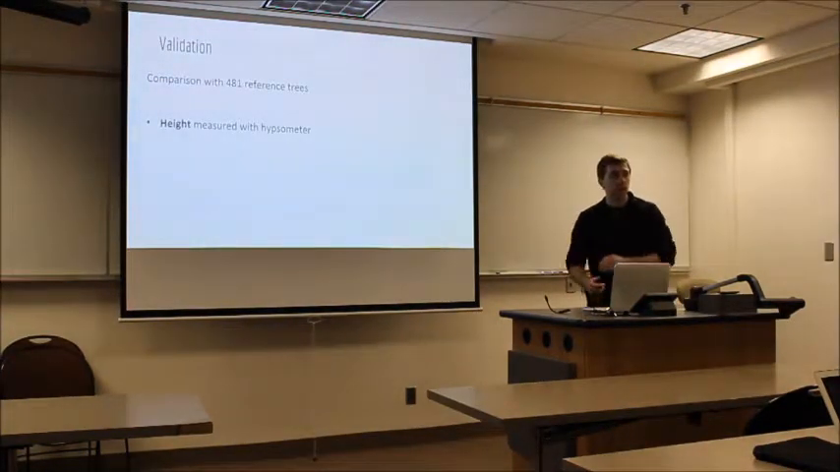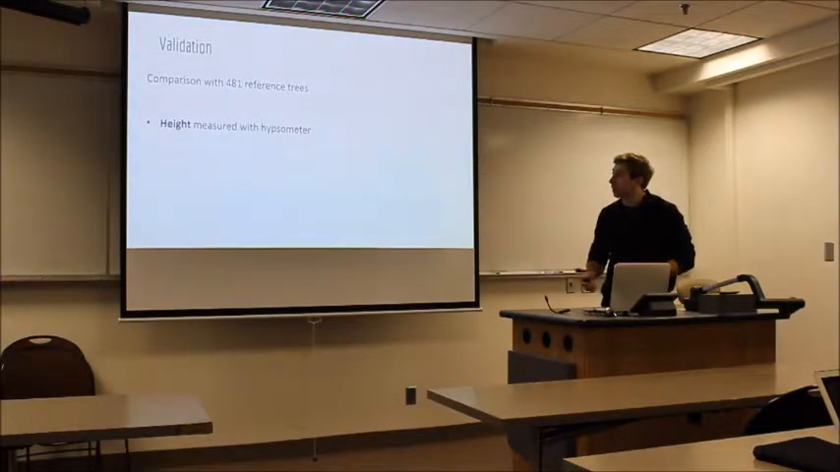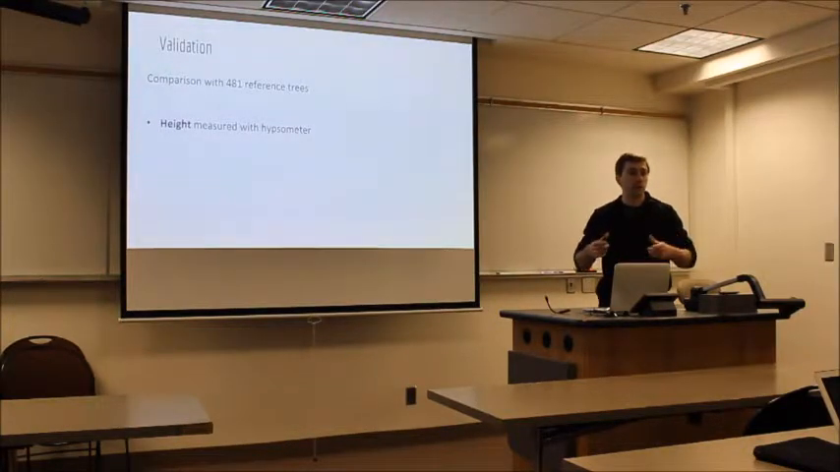So we had to do some validation on this as well, with some ground measurements as reference. This data is from Eric North. He measured 481 trees for height, as well as crown area. Crown area was calculated by four radial measurements, and then projecting an ellipse for the crown area.